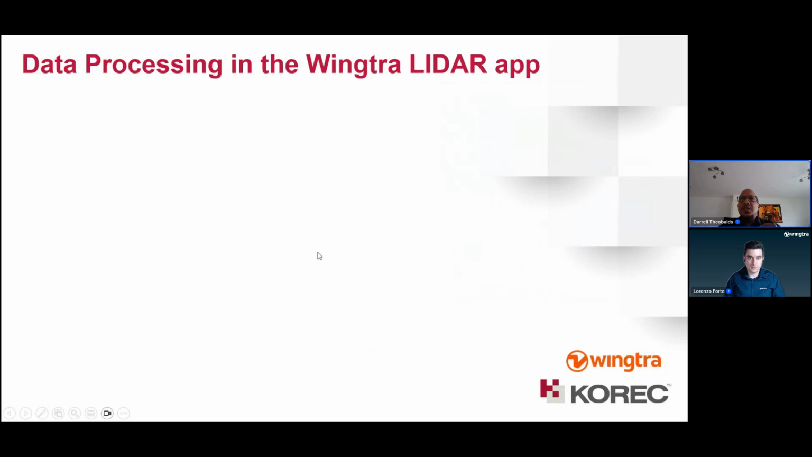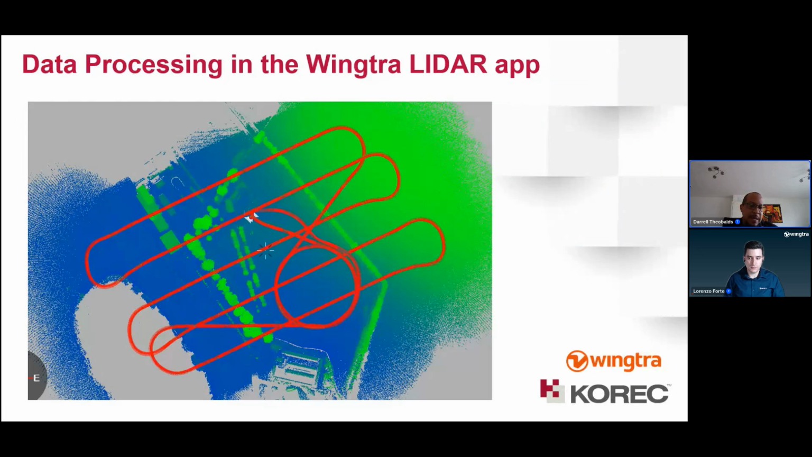So, data processing with the Lidar. When I did my first set of flights and got our Lidar sensor, we started processing. After the flight was completed, the raw data is stored on a USB memory stick in the Lidar. You simply take that memory stick out and download the data from it, which is a raw file, and it's stored in a Wingtra flight project folder. That data, you then open up in the Lidar app, and it comes in raw.